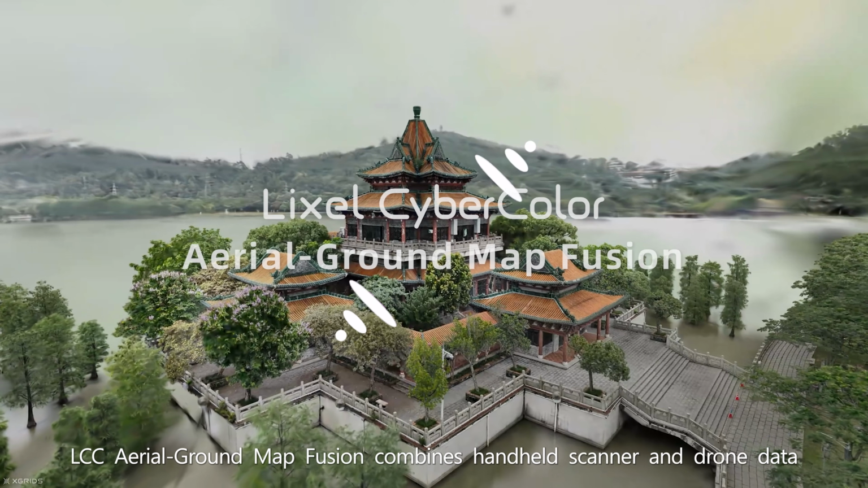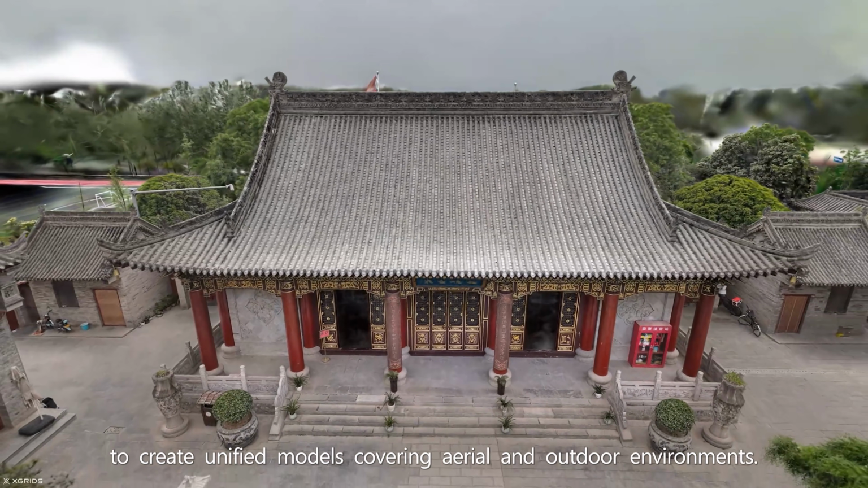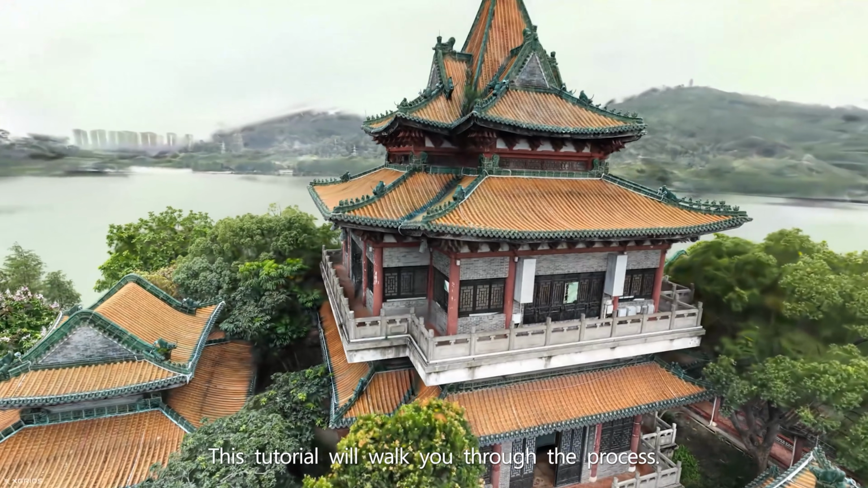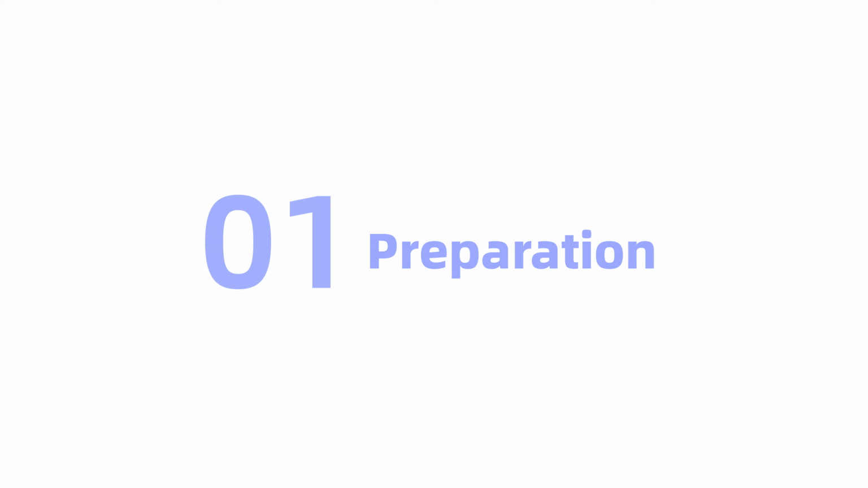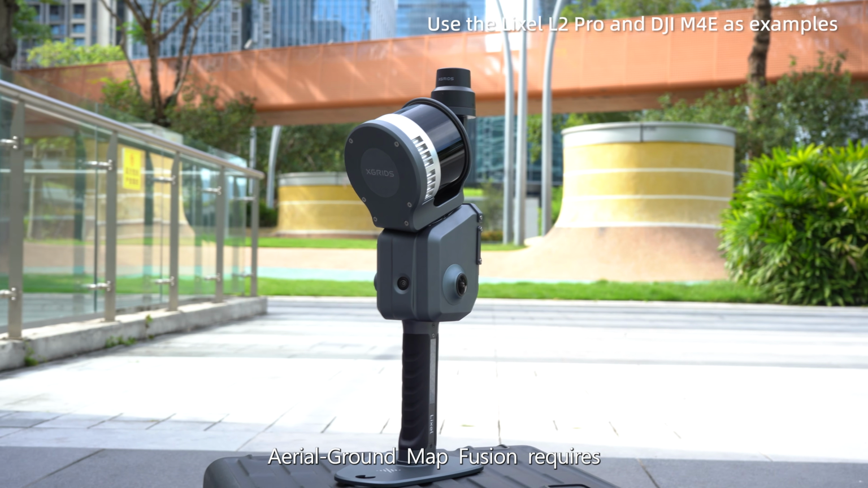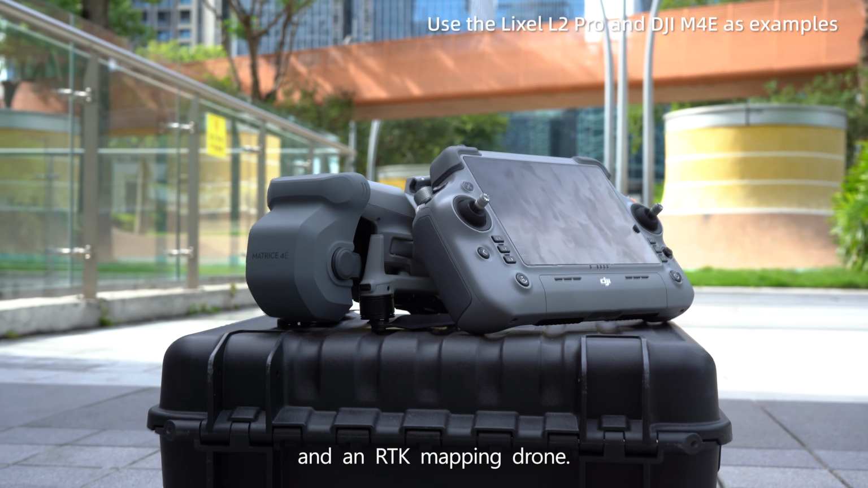LCC Aerial Ground Map Fusion combines handheld scanner and drone data to create unified models covering aerial and outdoor environments. This tutorial will walk you through the process. Aerial Ground Map Fusion requires an RTK-enabled XGRIDS Lixel scanner and an RTK mapping drone.